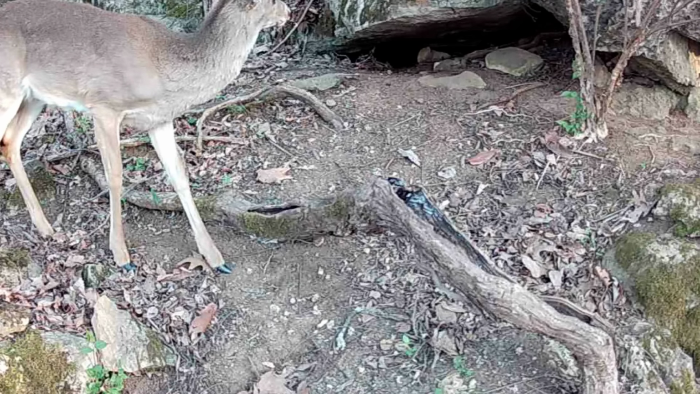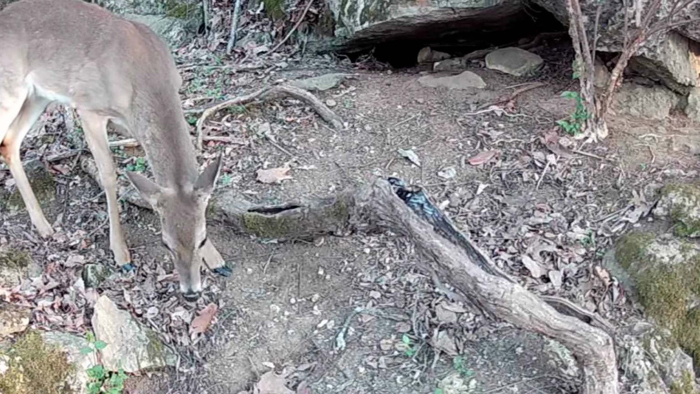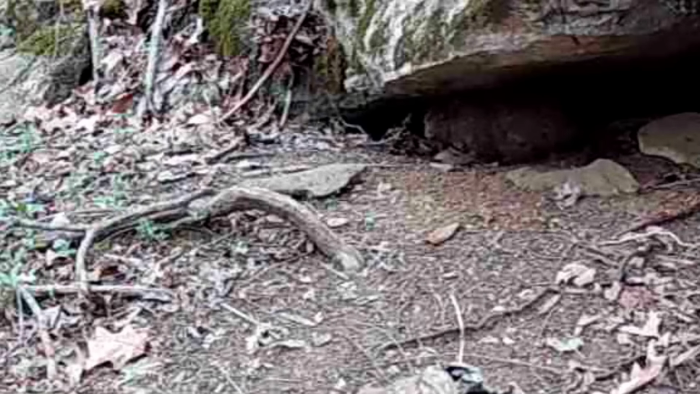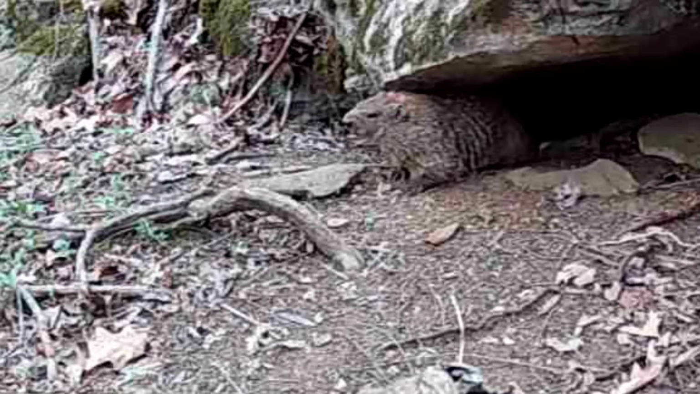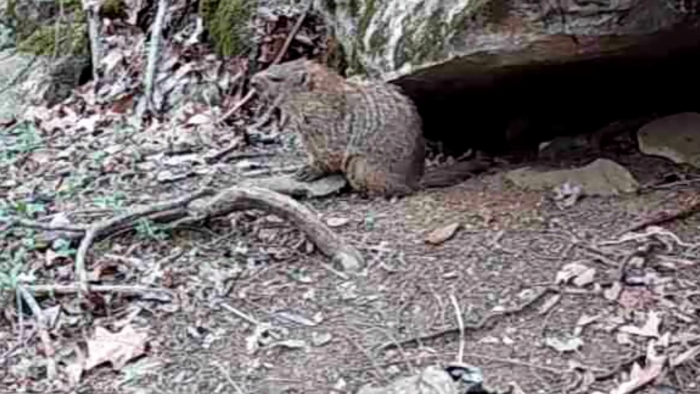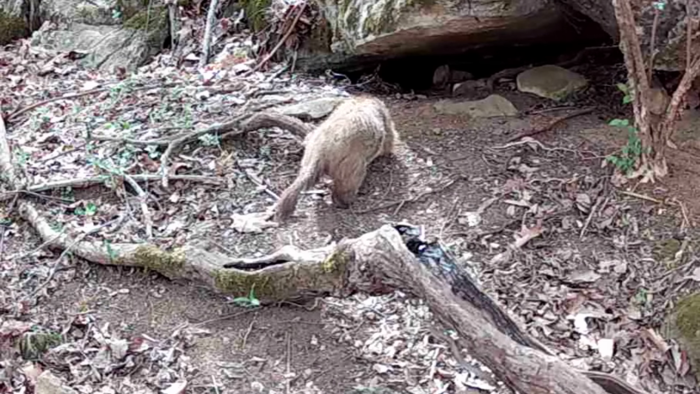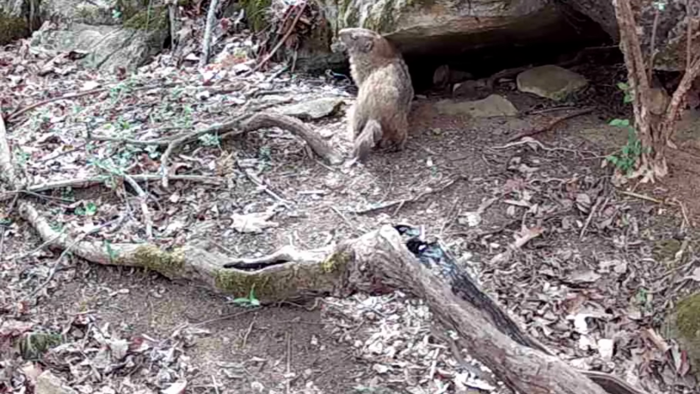And the deer just visited, moving through, just curious. And there's some Dirty Dan clan coming out from under the rock, starting his day. They're so curious and so funny too. And there it's coming in. That's all I got on this camera of the Dirty Dan clan this week.